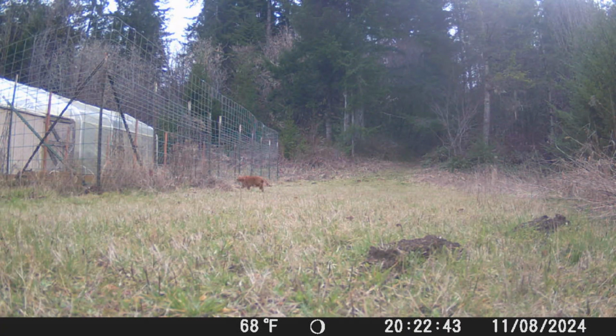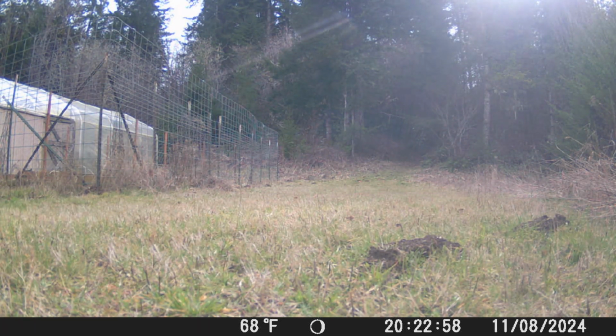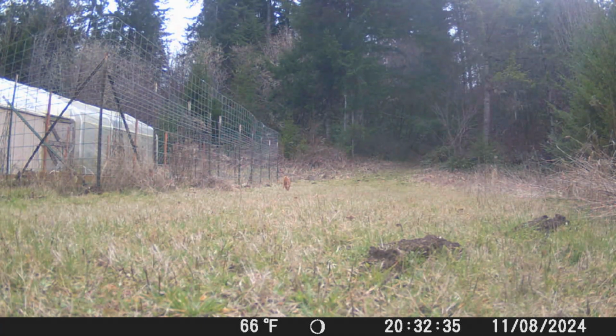All right, so we're changing gears. We're going back to Jar Jar, and yeah, he is named after a Star Wars character, Jar Jar Binks, so I call him Binks all the time. Binks just went into the greenhouse there. He's probably going to try to kill some rodents. But yeah, this is his territory. And there he goes. He's now leaving the greenhouse area.